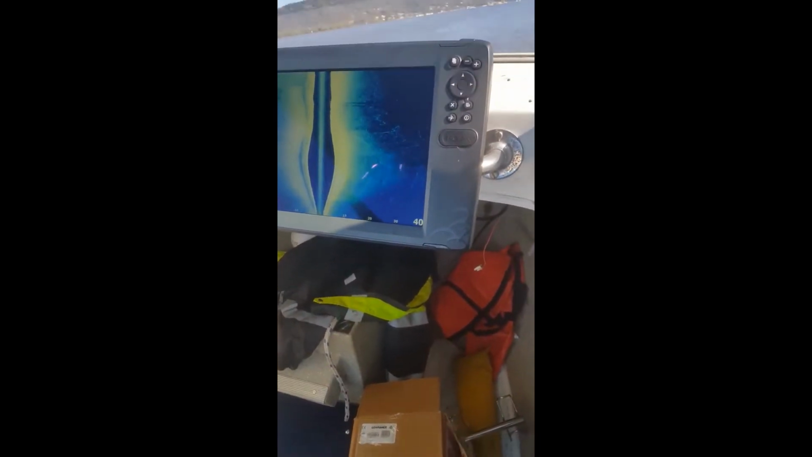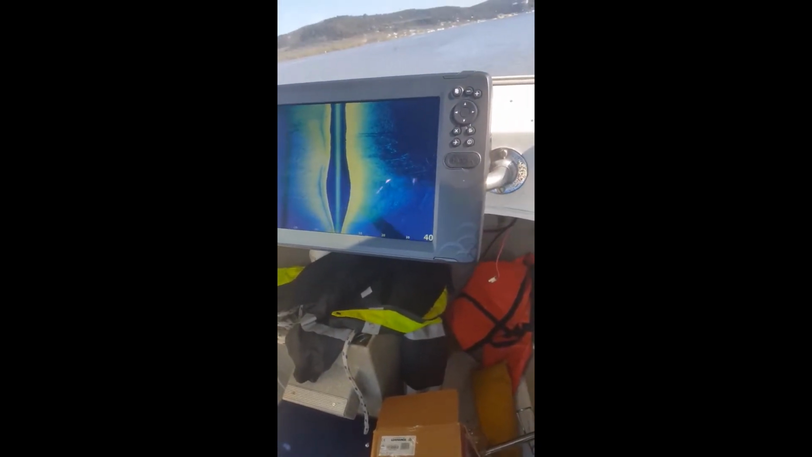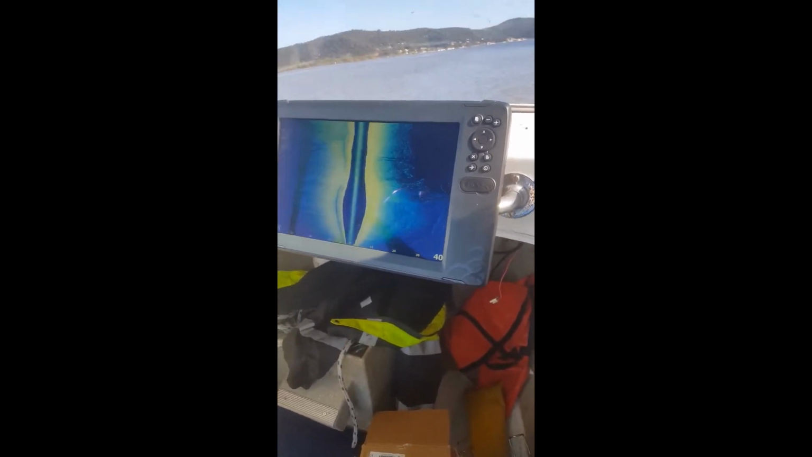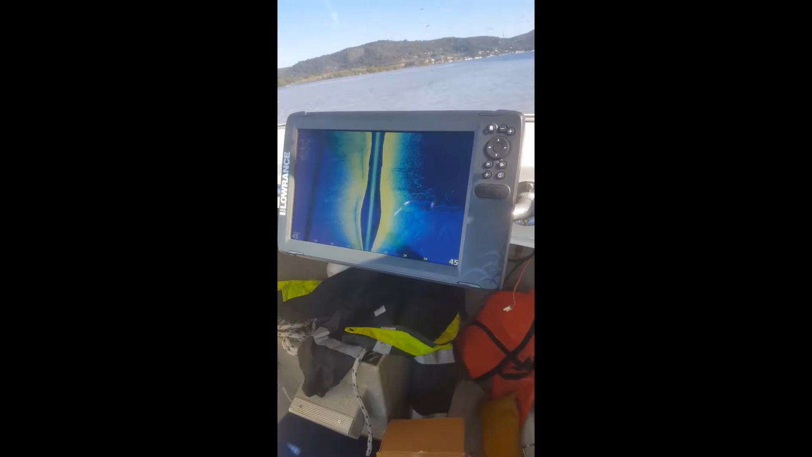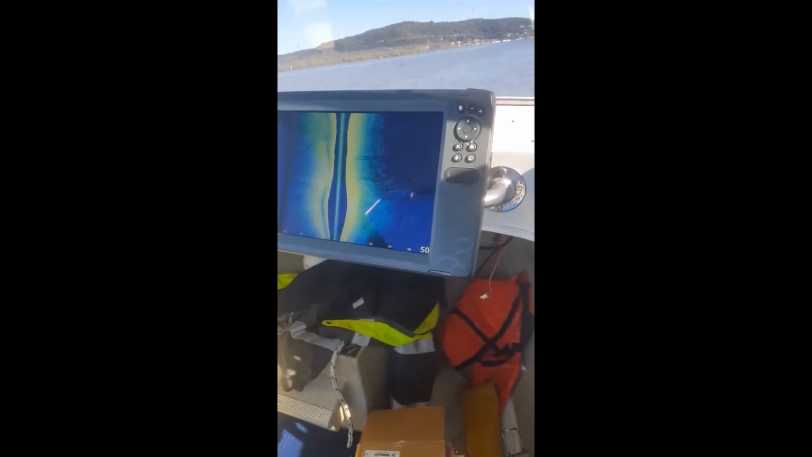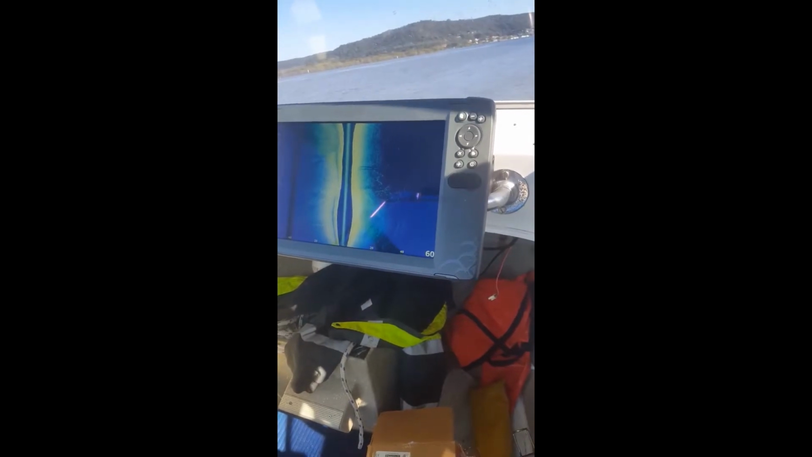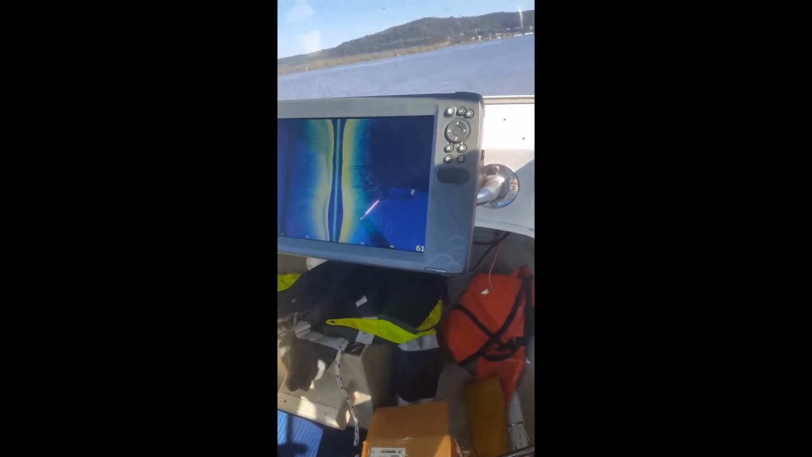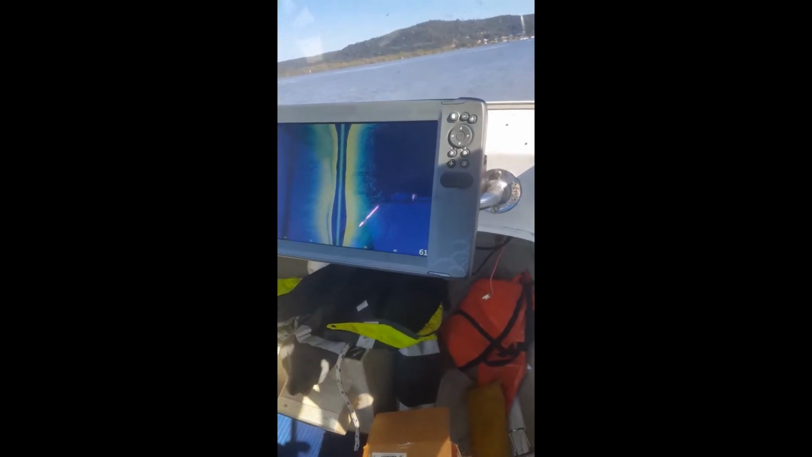No, there's nothing wrong with it, they say. Never mind the fact that it doesn't work. You can't make out anything. The side scan doesn't work. The down scan doesn't work. It loses the bottom in 50 metres of water. And that asshole. I can't think of more adjectives to call this person from Lowrance.